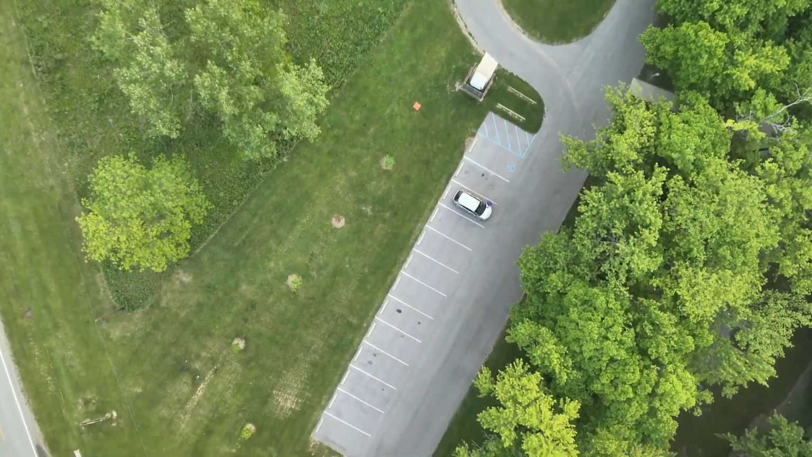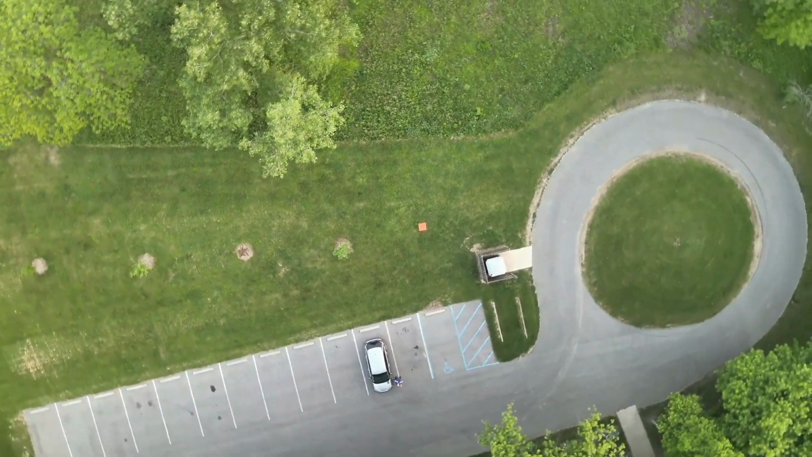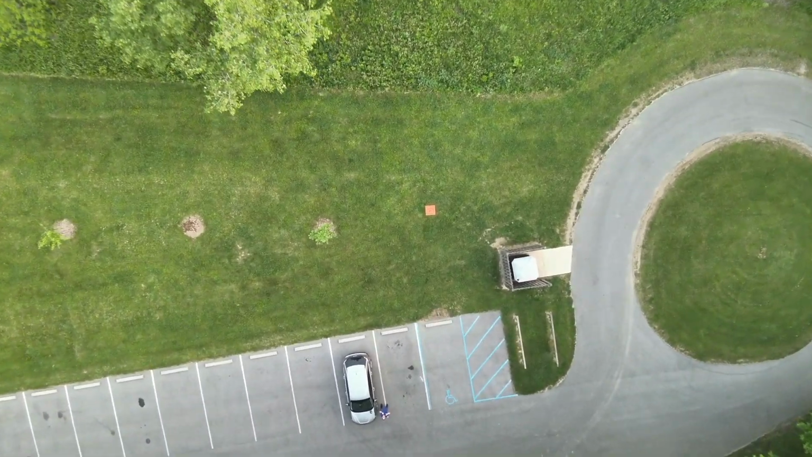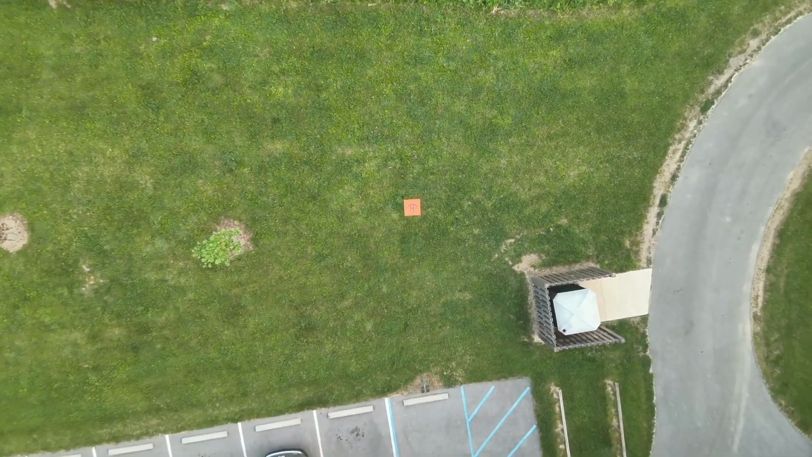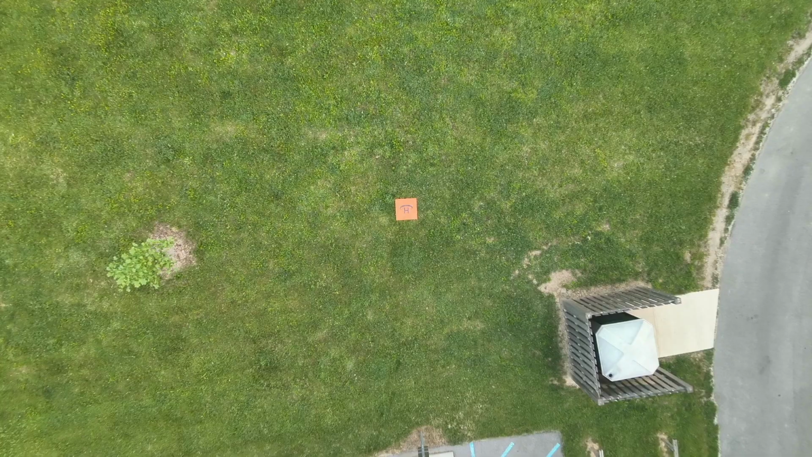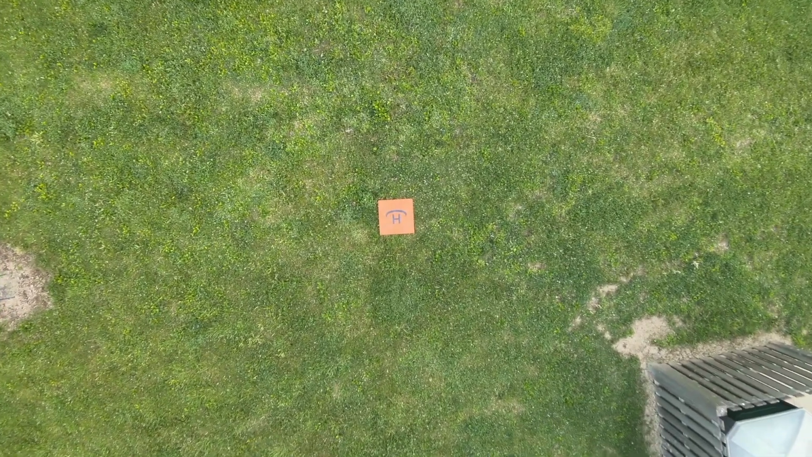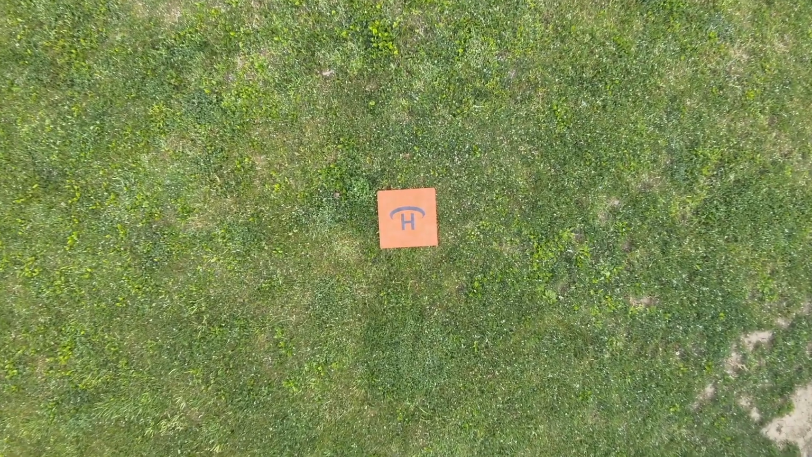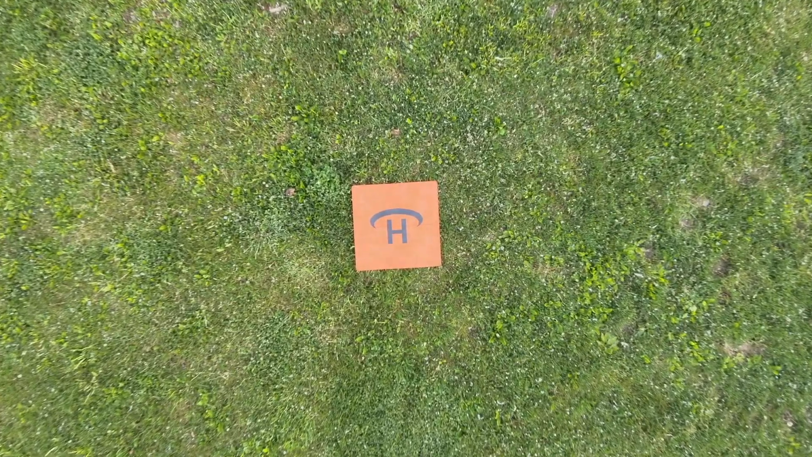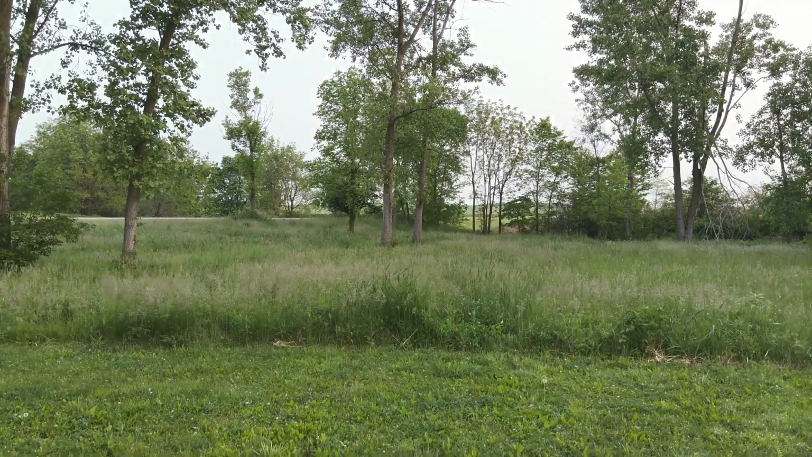But I'm landing here as I normally would to the launch pad, which you can see the orange square down there. But once we land with the drone camera, I'm going to show you what it looks like using the RC Pro controller, which comes with the Mavic 3T package that I have. I think it's a great advantage, but you'll get an idea of what I see on the screen as I land.